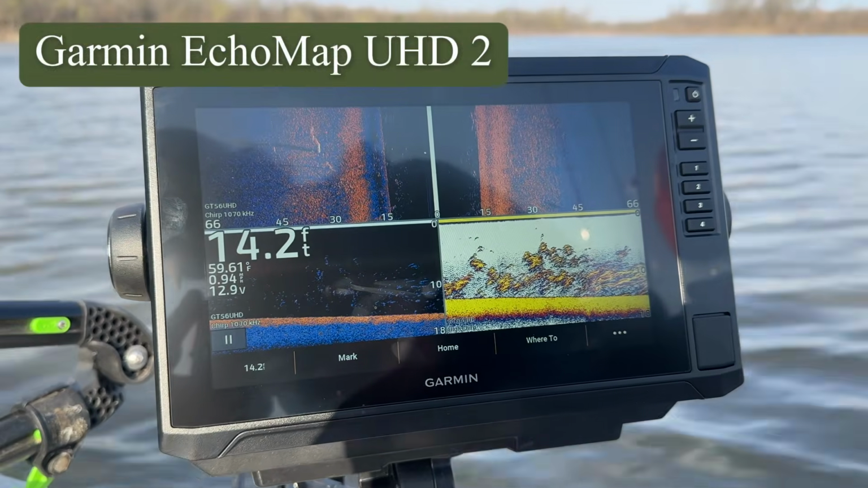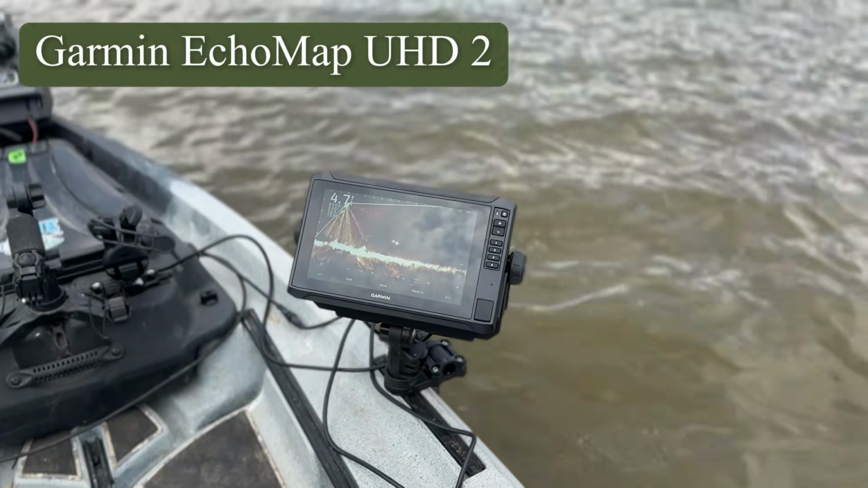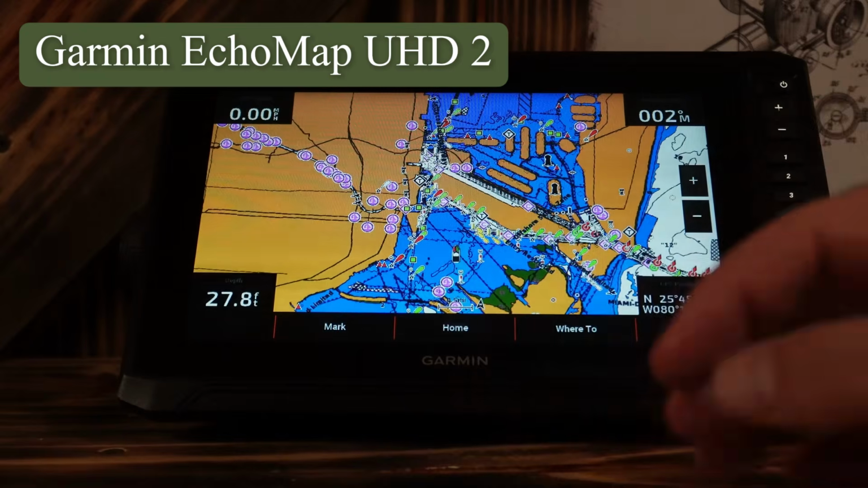The Garmin EchoMap UHD 2 is one of Garmin's top fish finders, but is it actually worth the price?